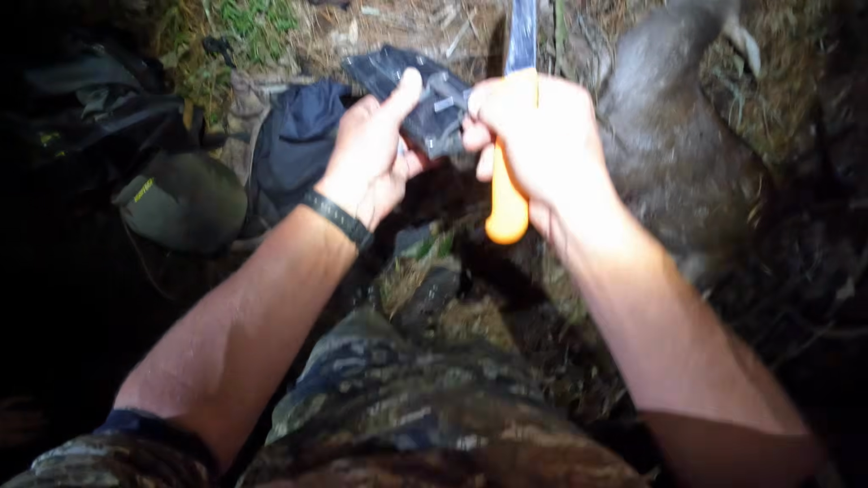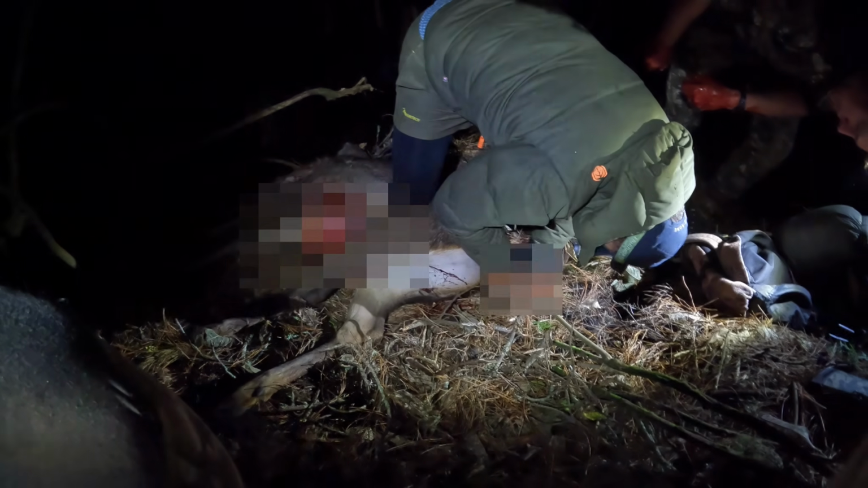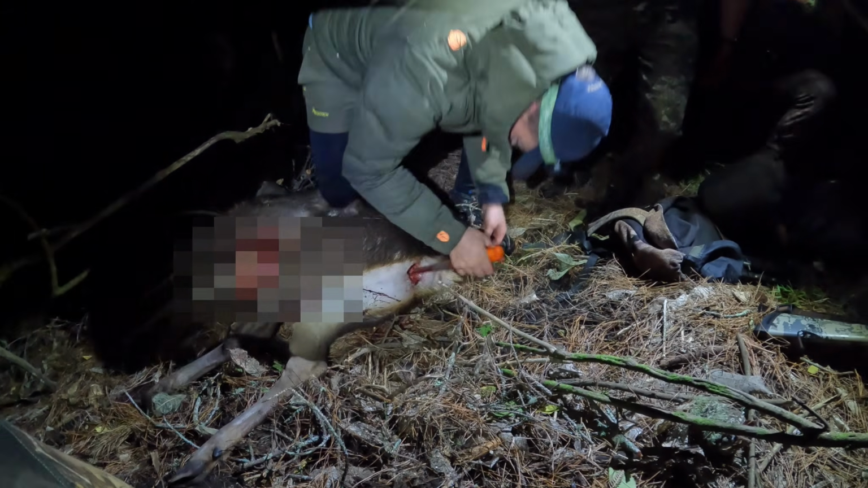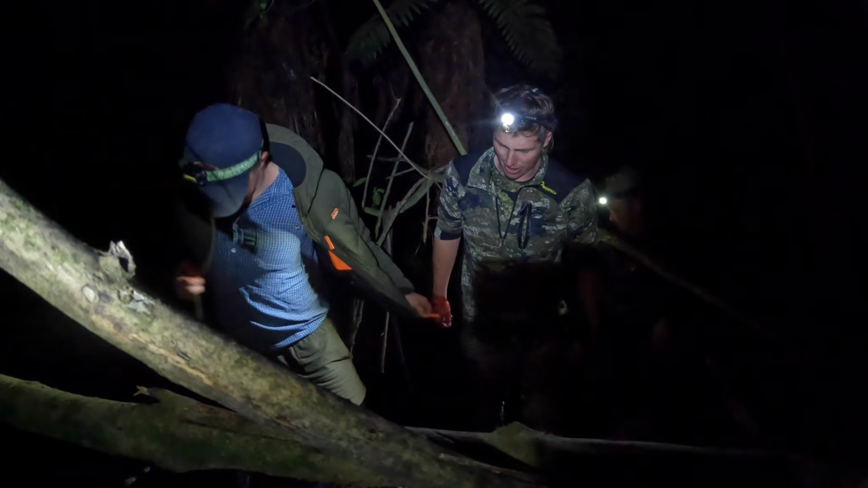Yeah, gotta earn it. Gotta make a fool of myself gutting this thing in front of the home kill guy. What's the name of your business? Plains Butchery, based in Edgecombe, mate. Specialised home kill? Yep, straight home kill.